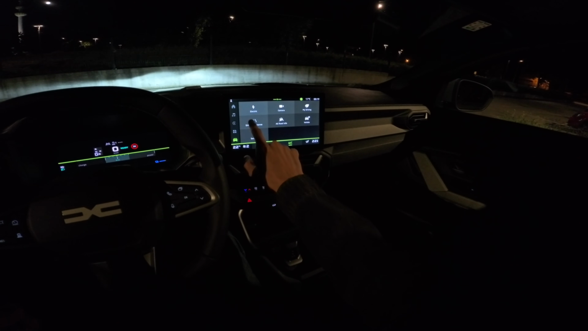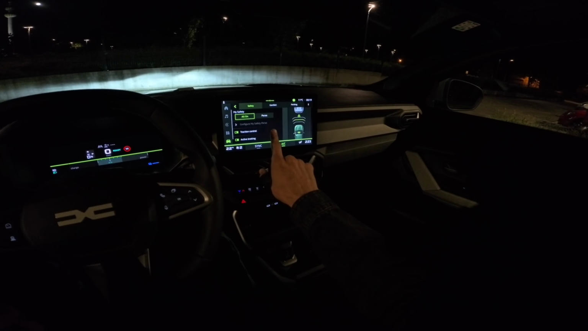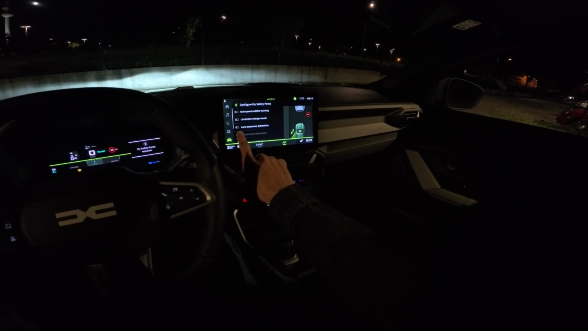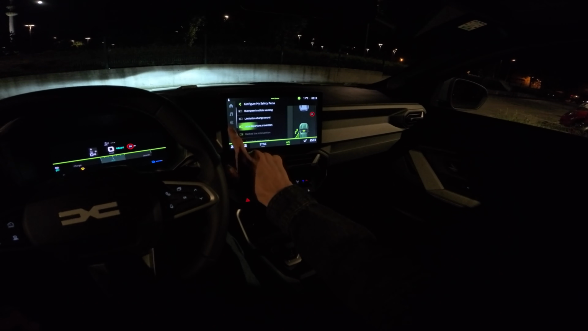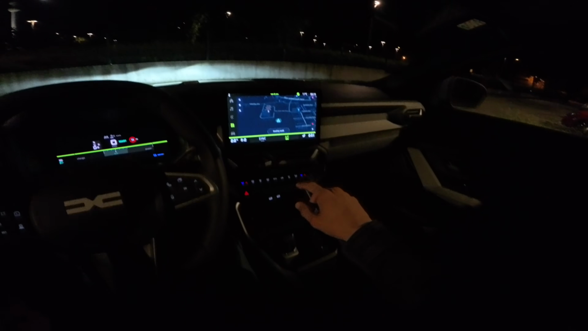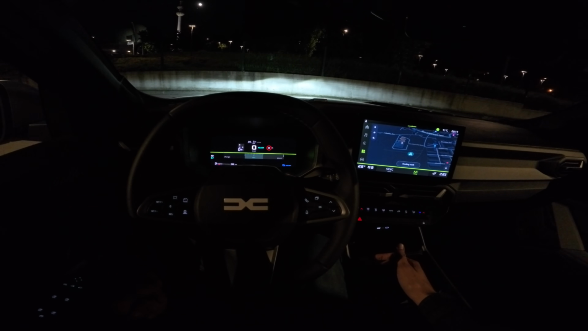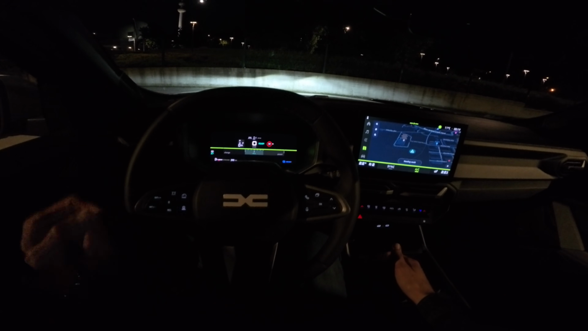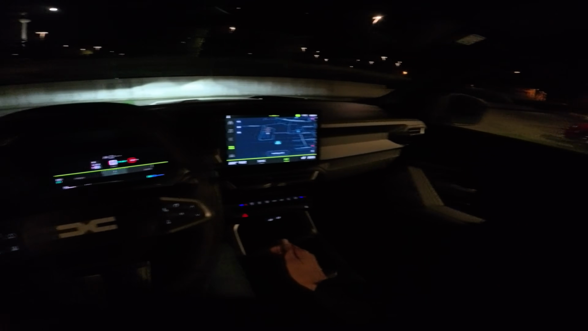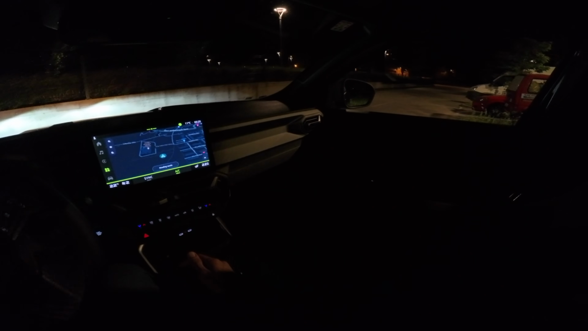So just to show you here, I've switched off one of these pesky things, so we'll turn on the lane assist just for a demo, and I'm gonna keep it on the embedded navigation. I'm in drive now. I can put it to B, so I'm recuperating, and away we go.